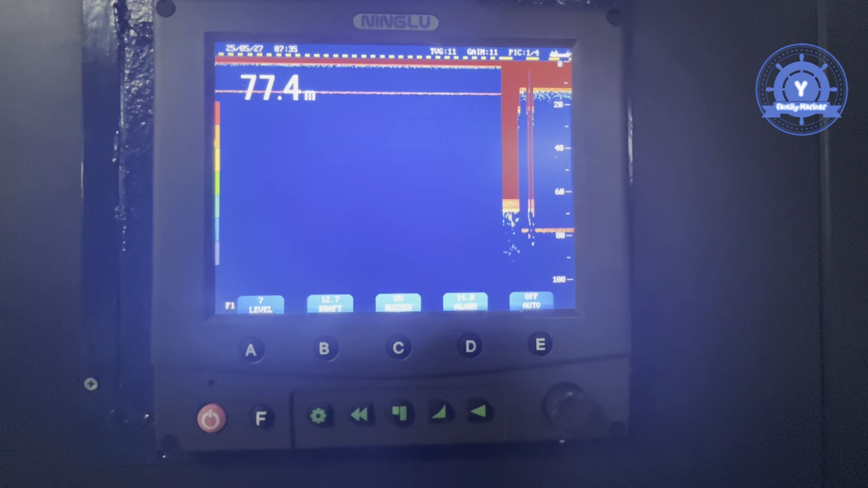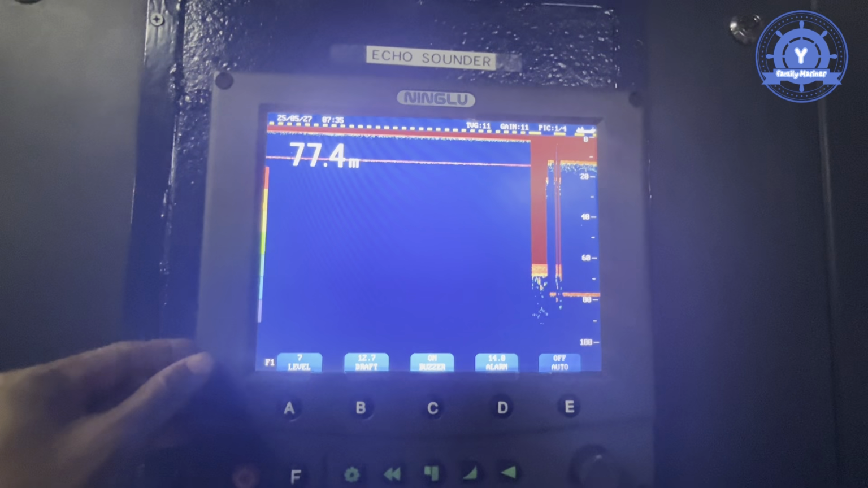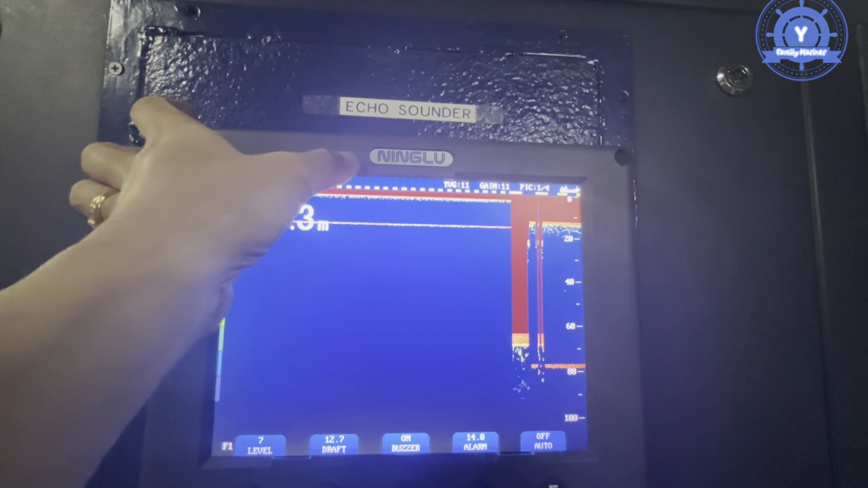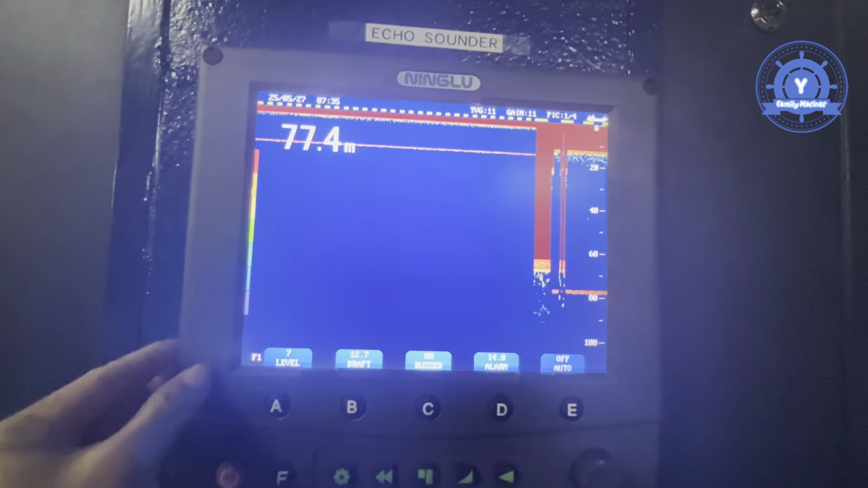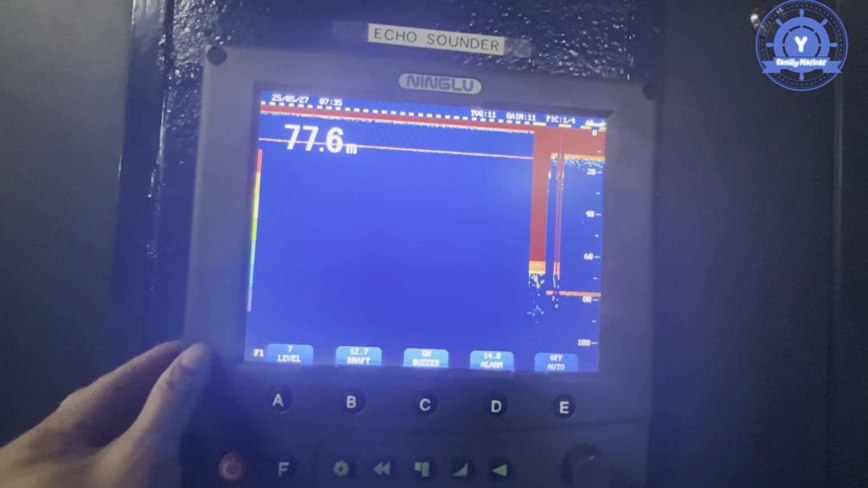Today I will explain how to properly use an echo sounder. This is my echo sounder, type Ninlu. It is made in China and I will explain it one by one.